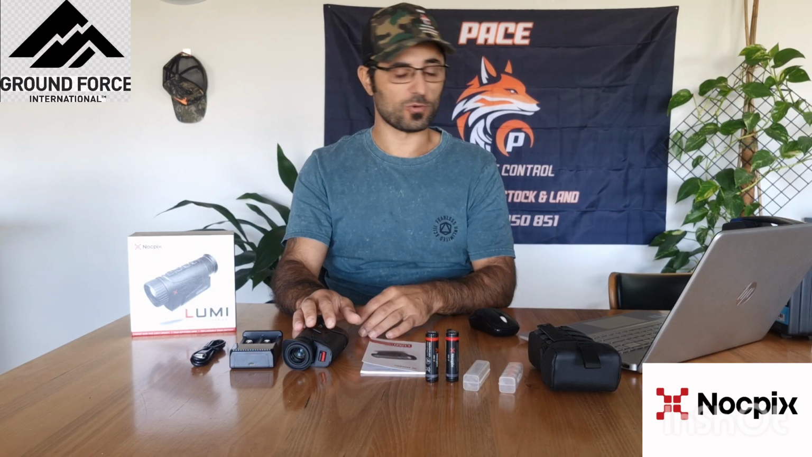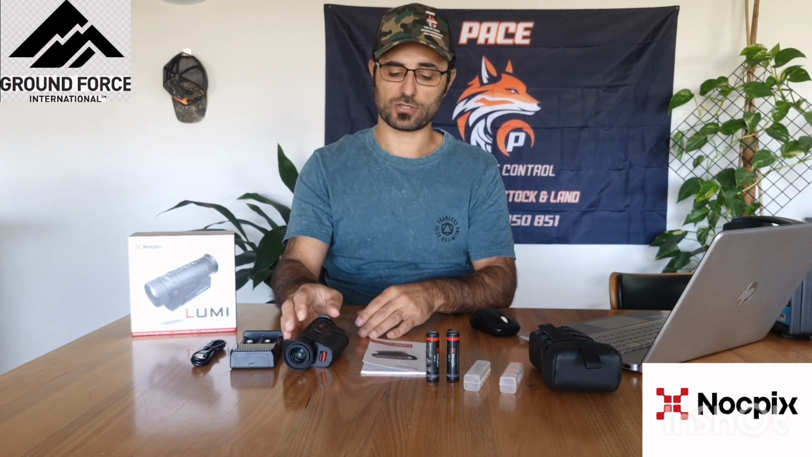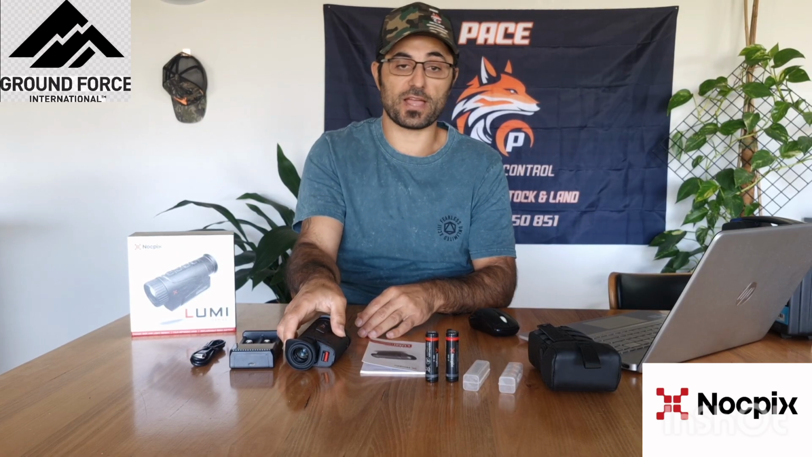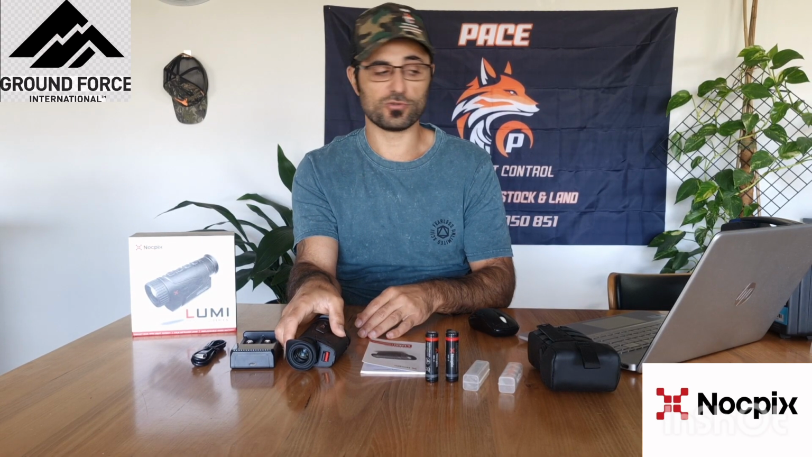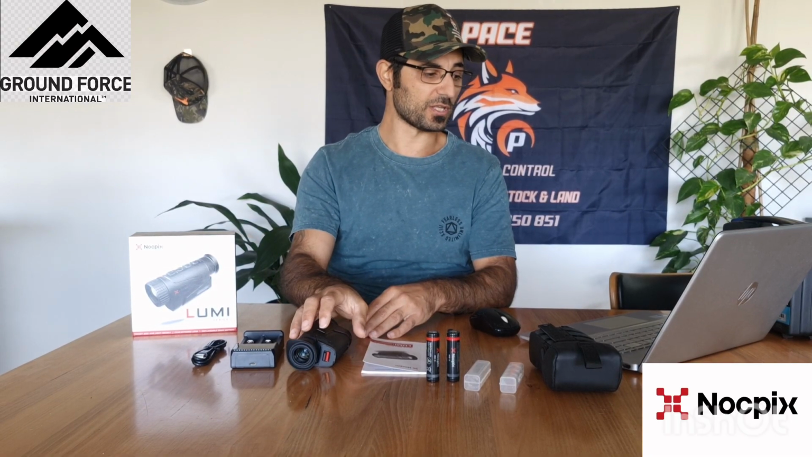It's got 2 times base magnification, up to 8 times digital zoom. That does let it down quite a bit. Obviously with the 256 by 192 sensor, zooming in does distort the image quite noticeably. It's good to have the zoom, but when you zoom in to 8 times, all you're going to be seeing is a blob heat signature. You're not going to be able to work out what it is. So I didn't really use the zoom.